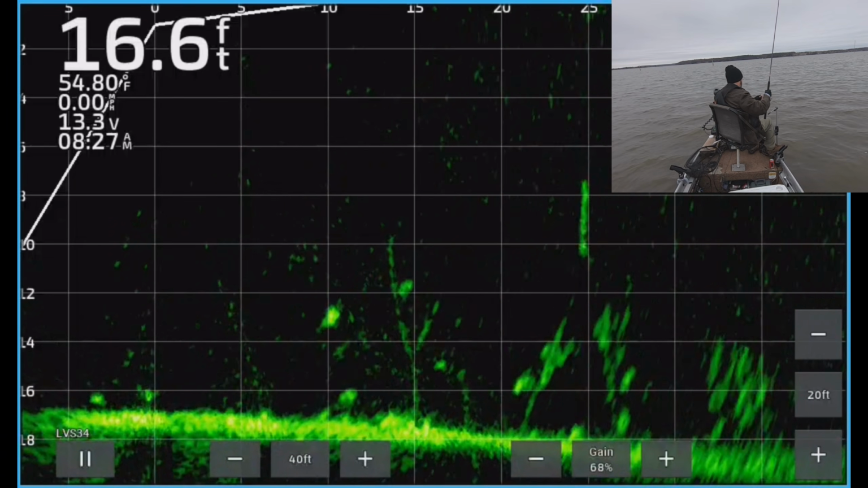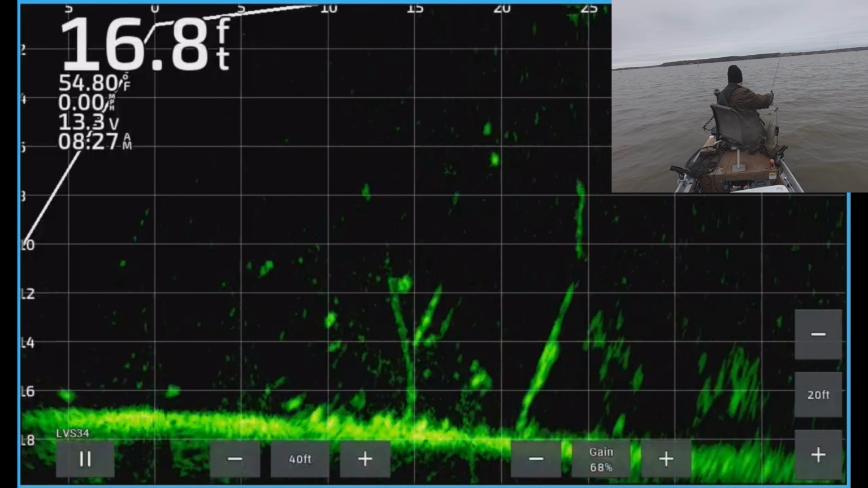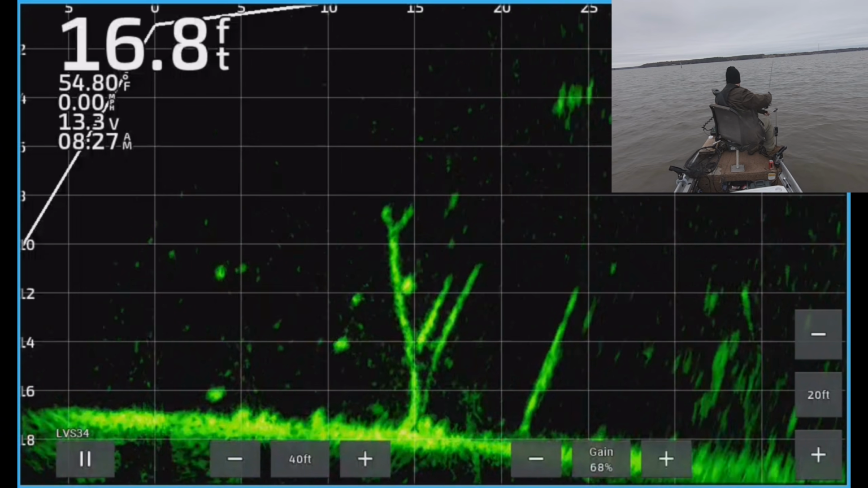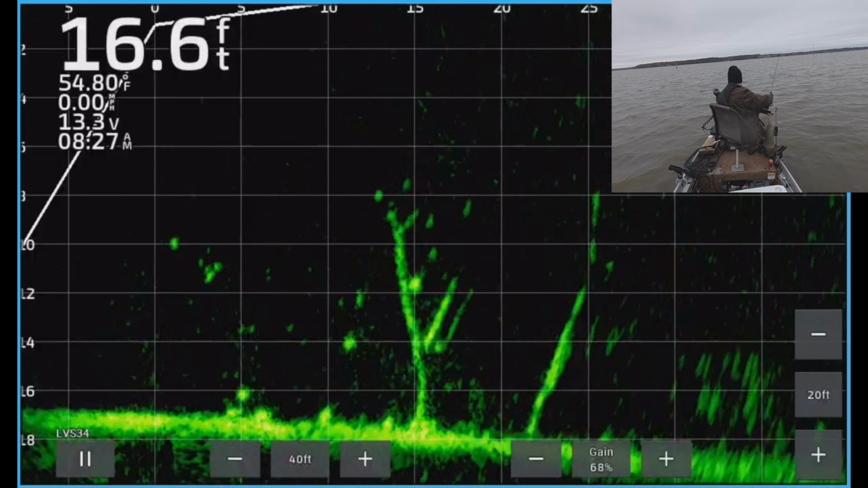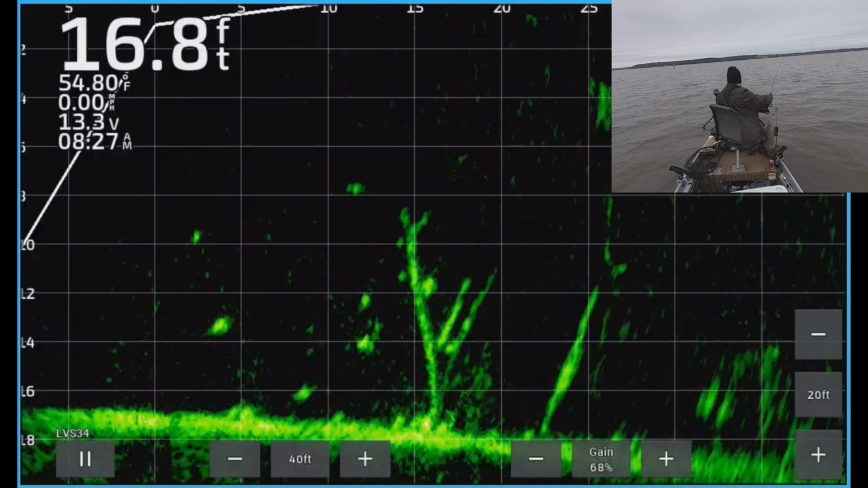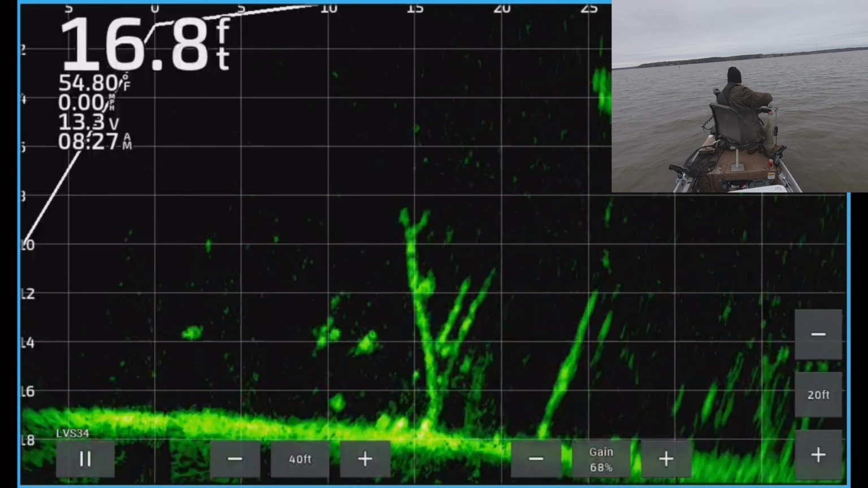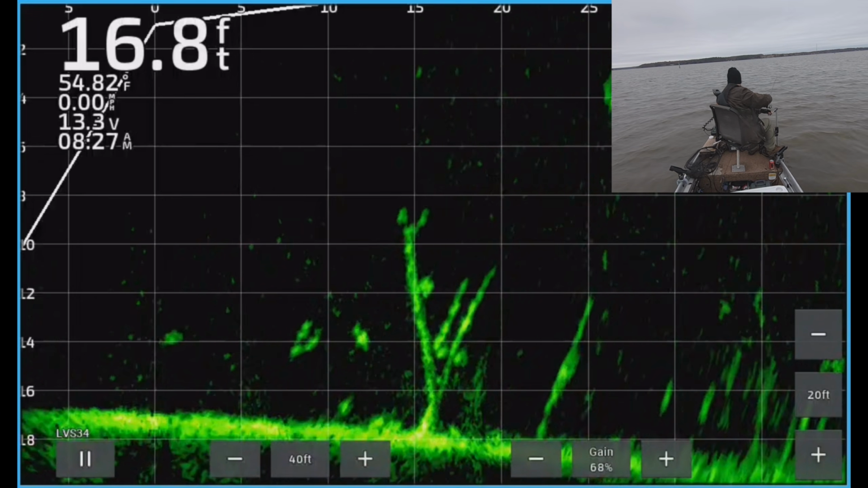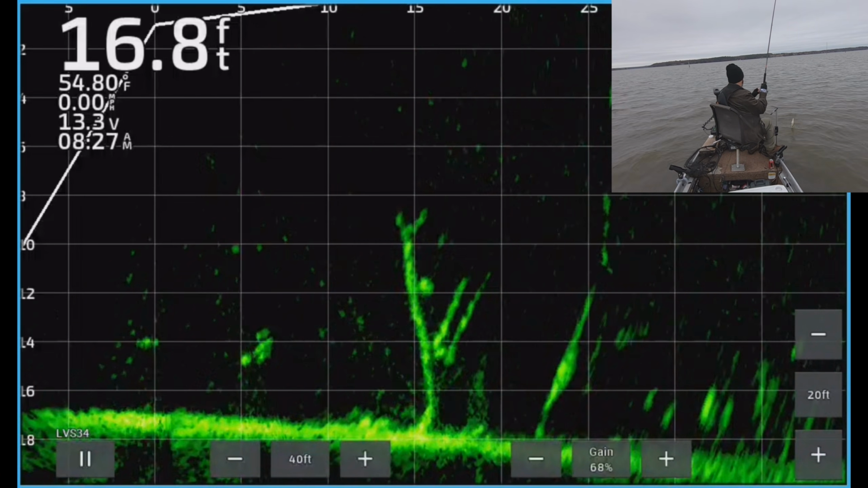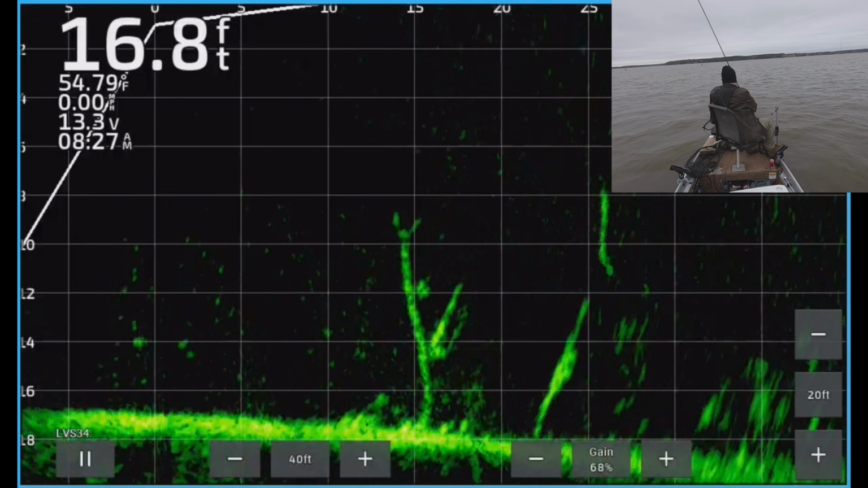That open water fish there looks pretty good too, doesn't he? Y'all see that? All right. This approach looks pretty good. Man, I think that is the fish that I almost caught earlier. That's why he's not biting. Oh, this one, he's coming. There he is. That's the open water fish. And he sat still long enough to get him.